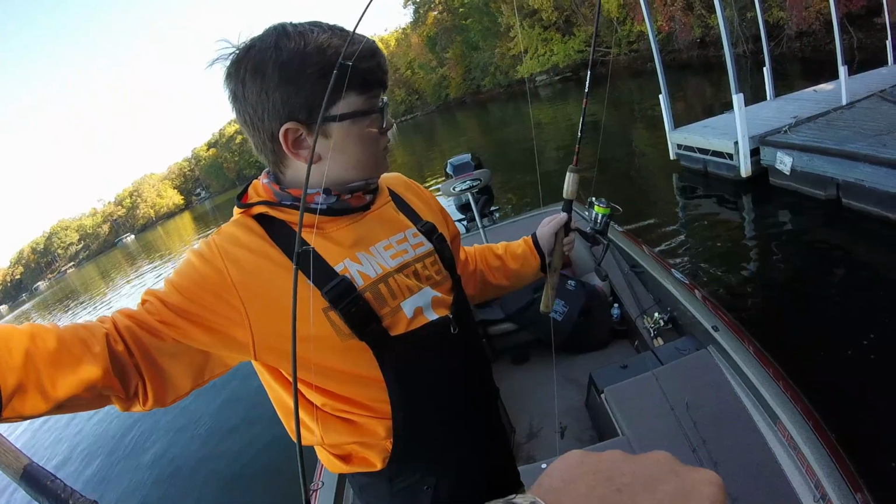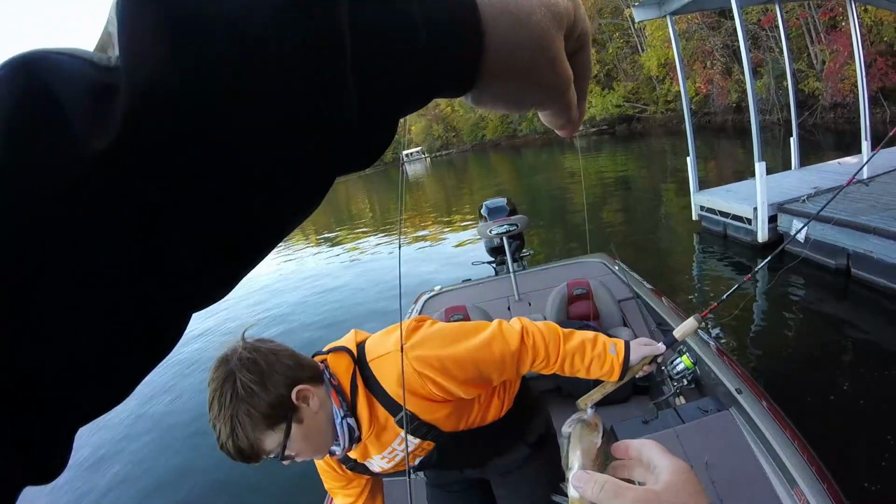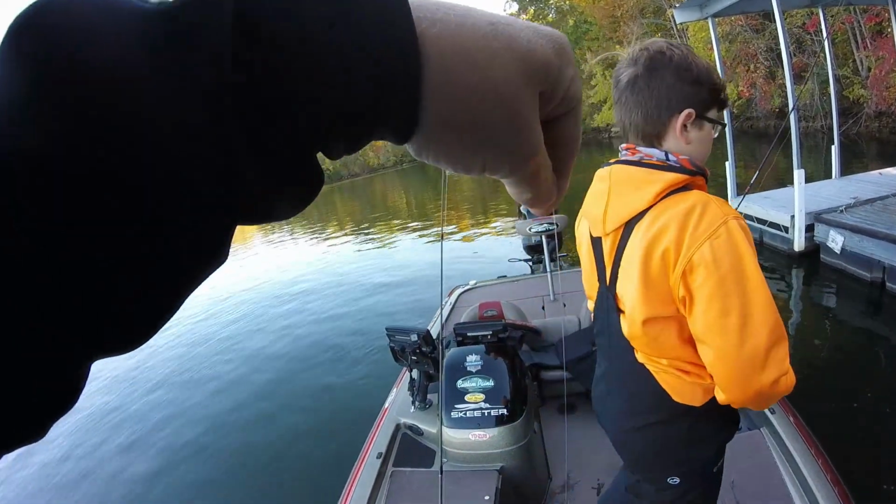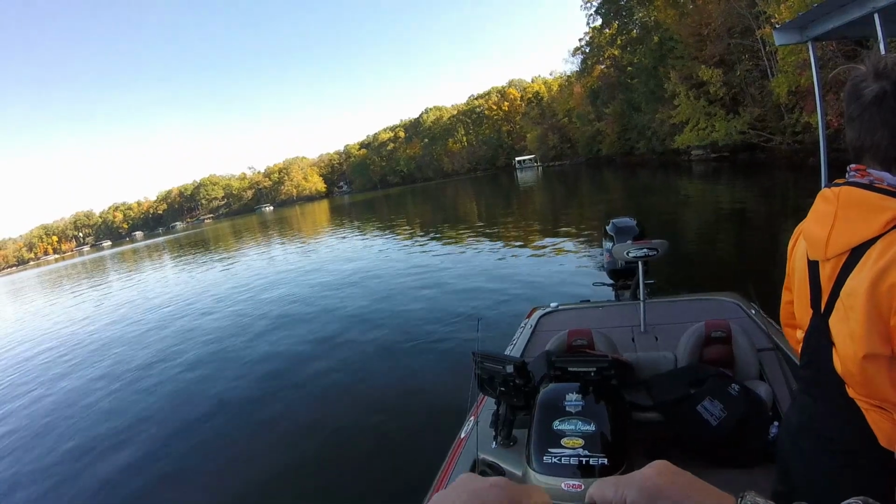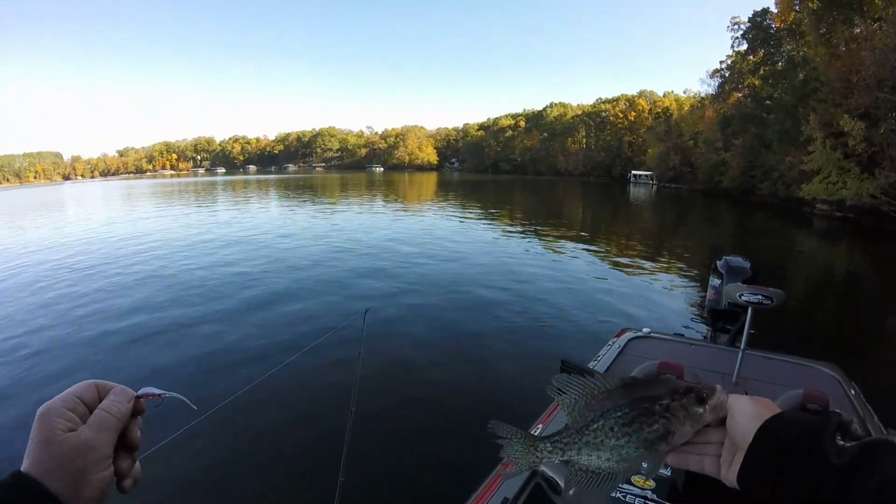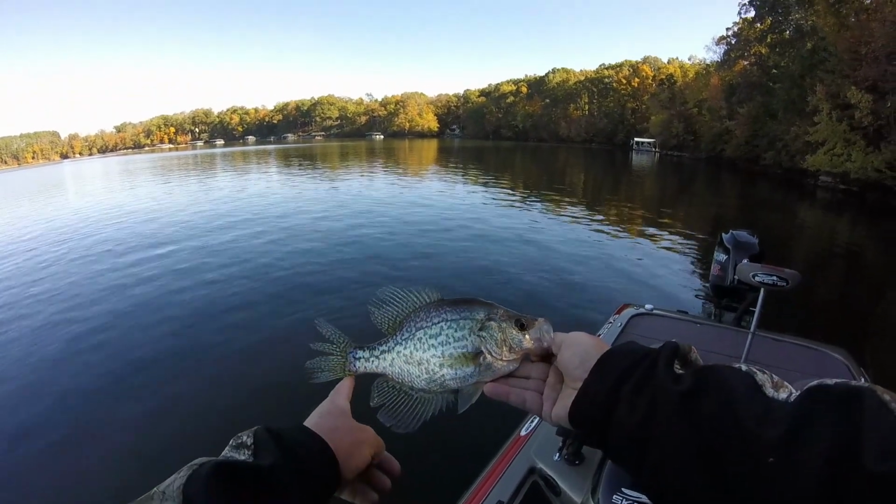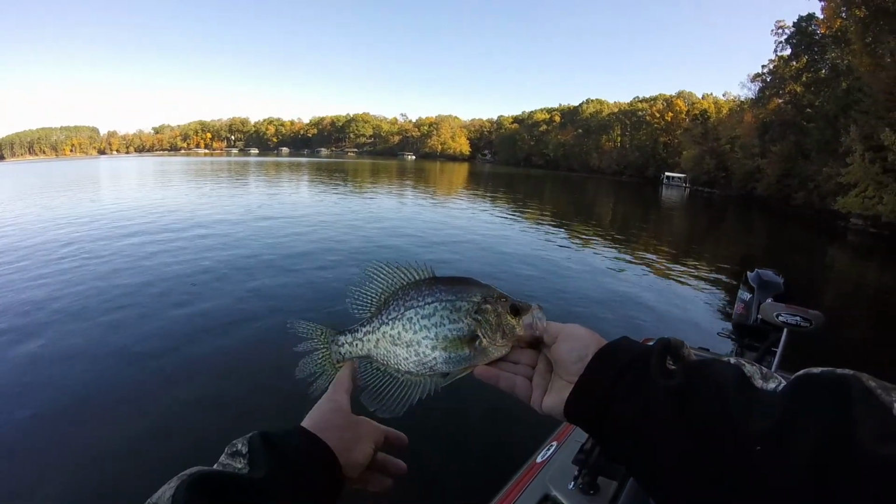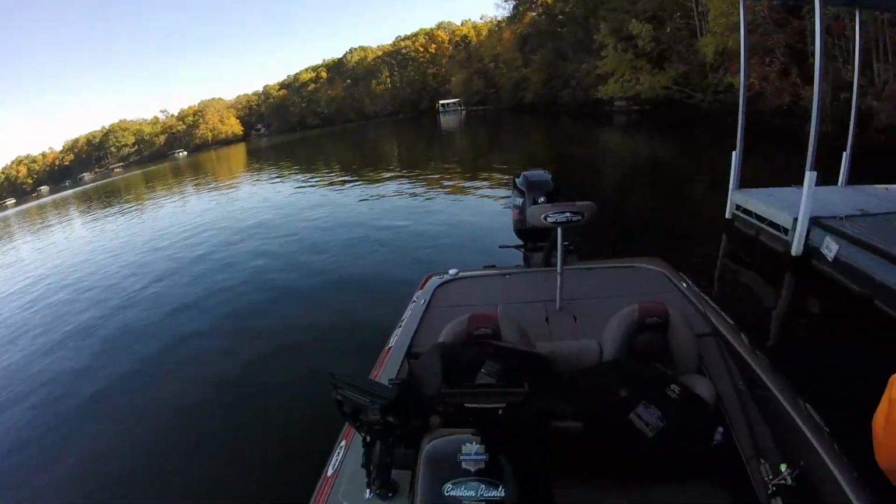Never felt him. My line just stopped. Whew. Smelled like a crappie. Looks like a crappie. Probably 11 and a half or so. Pretty.